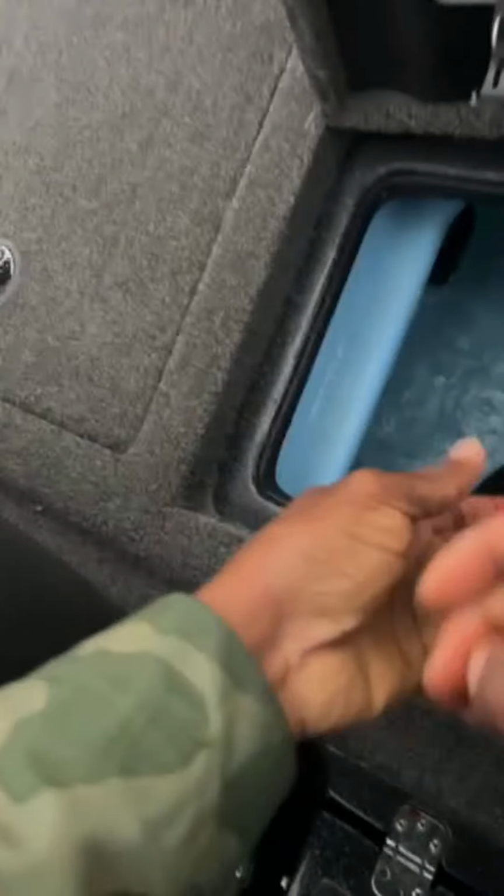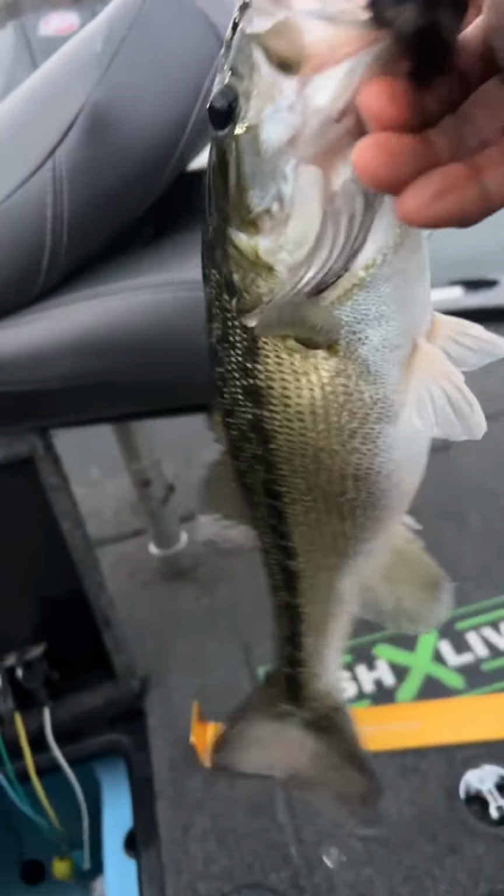Oh, that's kind of a good one right there. The bendation was kind of sensational. I said the bendation level was kind of high. It had some high-level bendation going on.